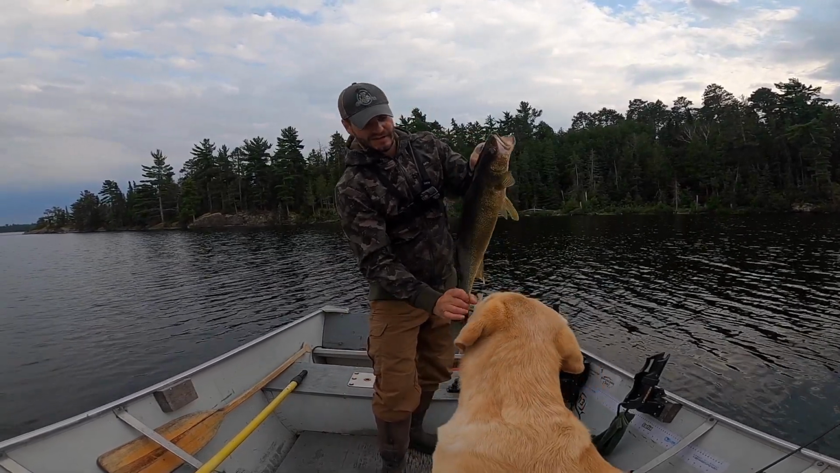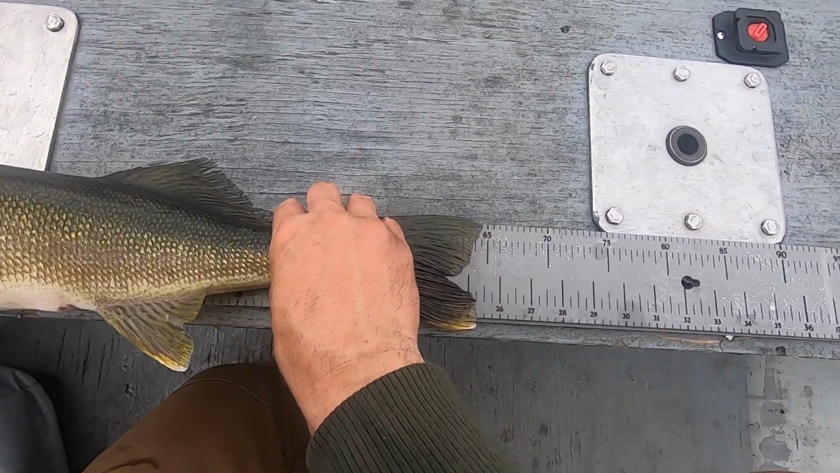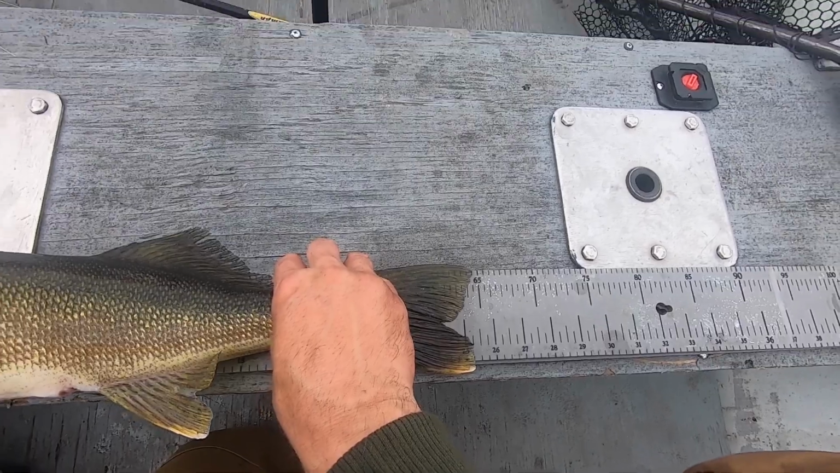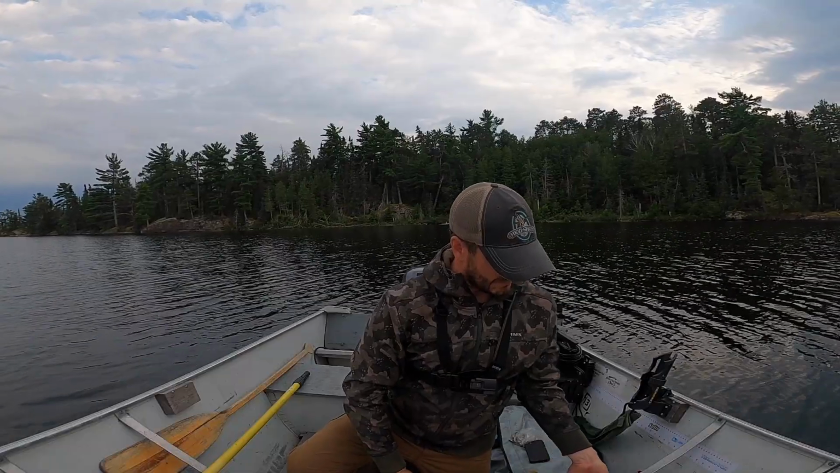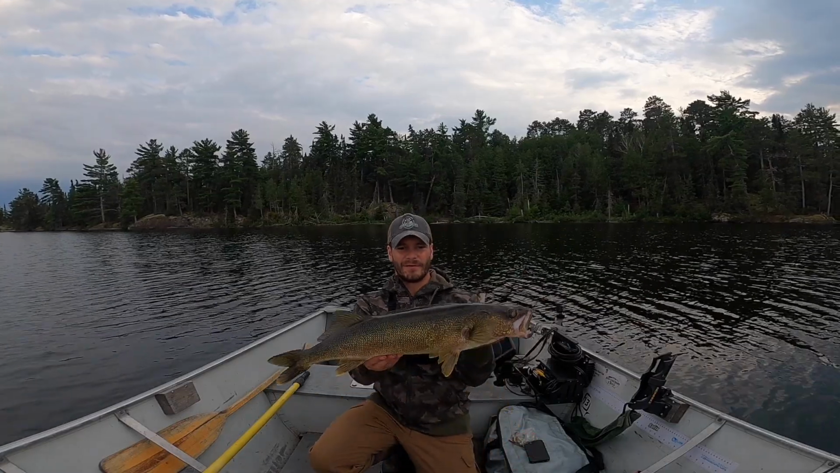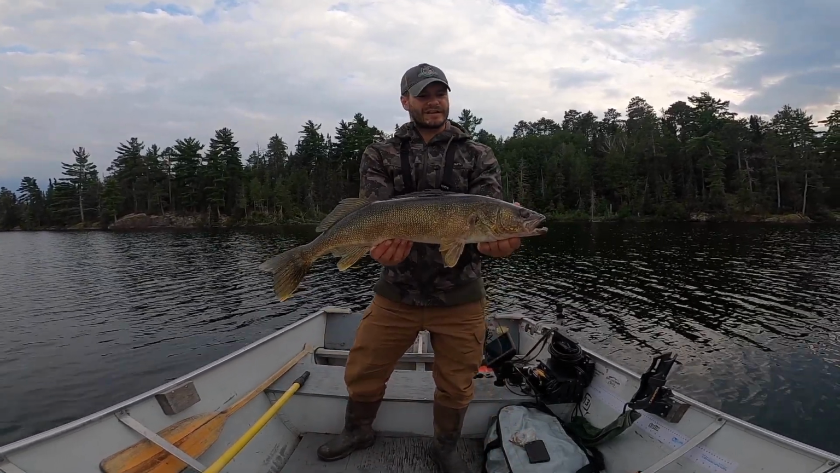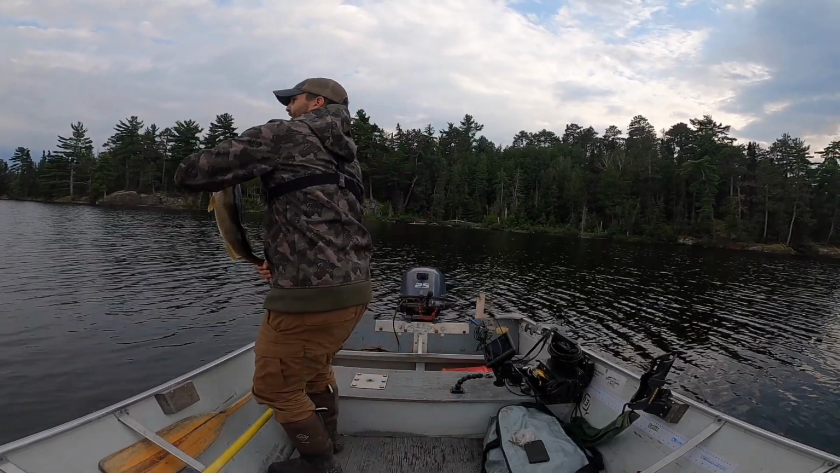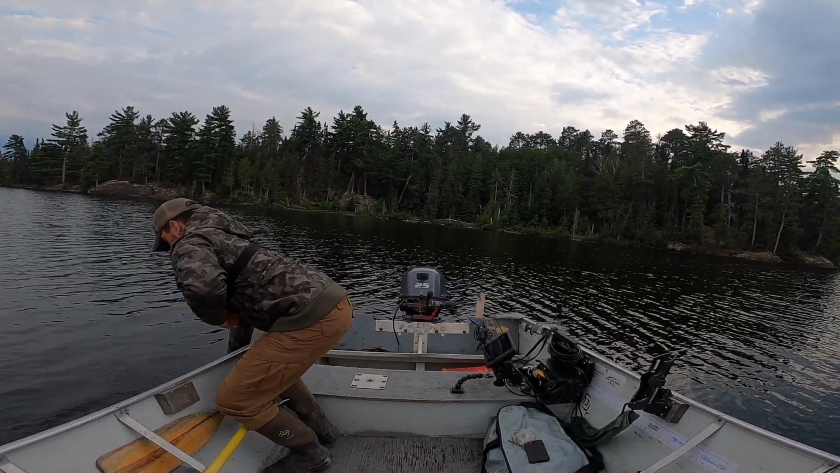Quick measurement on this guy. I say 23, 24. All right, nose touching. This one 25 and a quarter, just under 25 and a half. But check that out. Another 25-inch walleye, 3rd fish of the night. Get it back. Right on this spot, backside of this island, that point. That fish is gonna go right away.